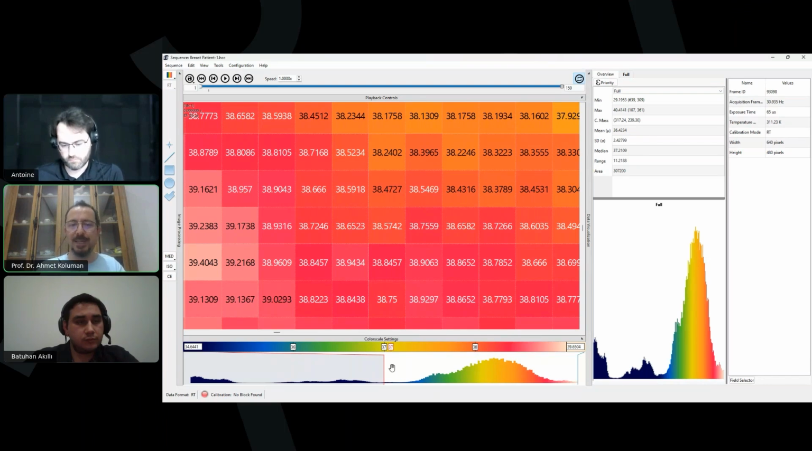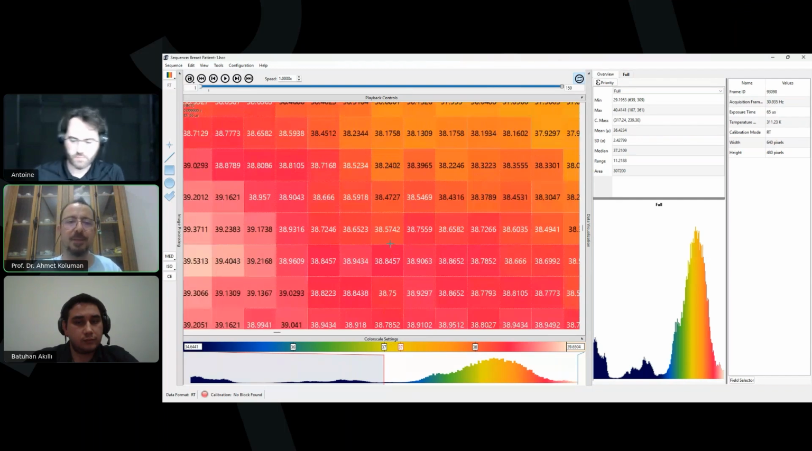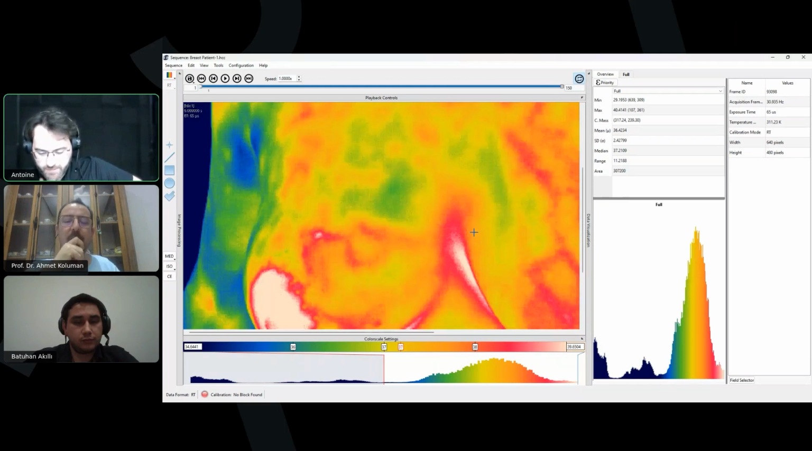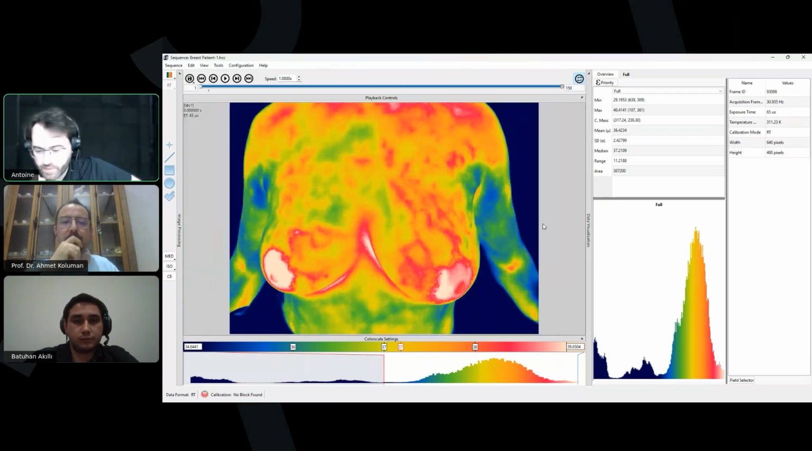Each pixel has its own temperature signature that you can move forward with. I don't know if it's sufficient for you. I think that makes it clear. It is a calibrated temperature image, and you're using every pixel as a tool here. That's great.